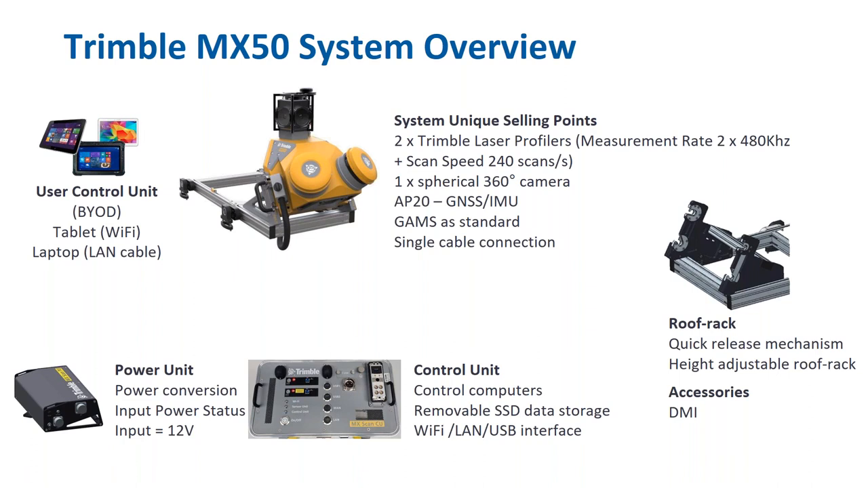That's the 2 antenna system for GNSS heading aiding. And there's a single cable connection between the sensor itself and the control unit which sits in the vehicle.